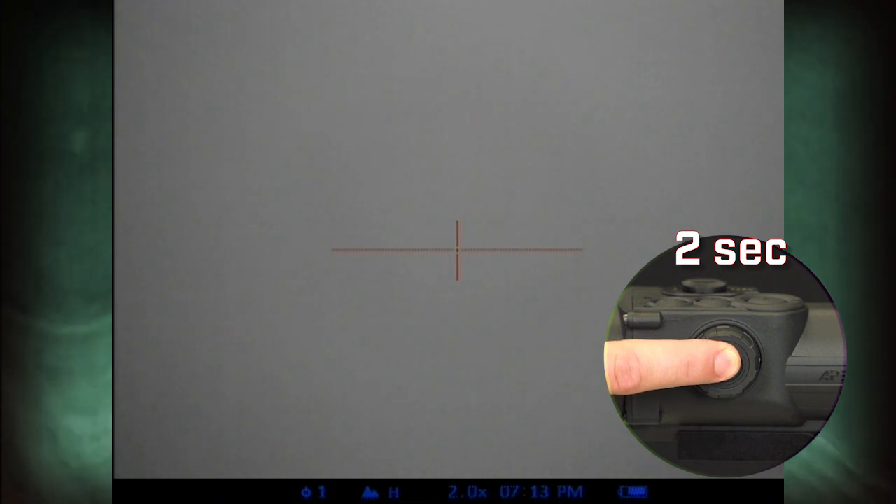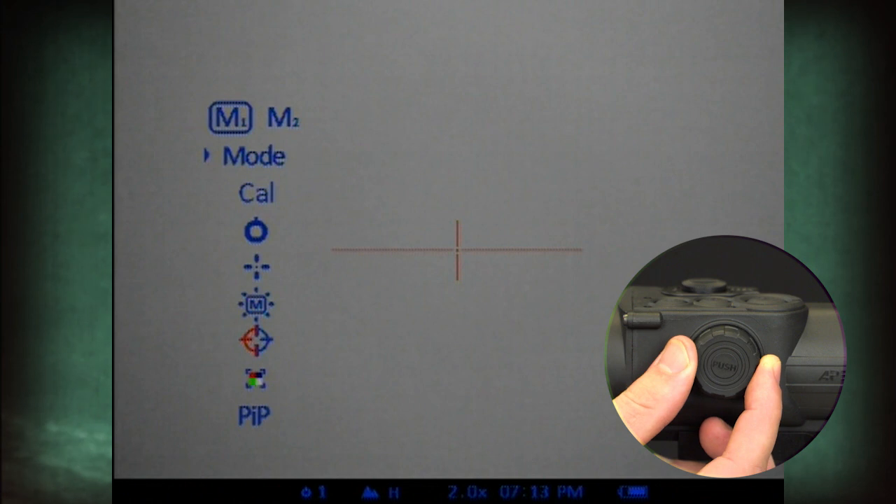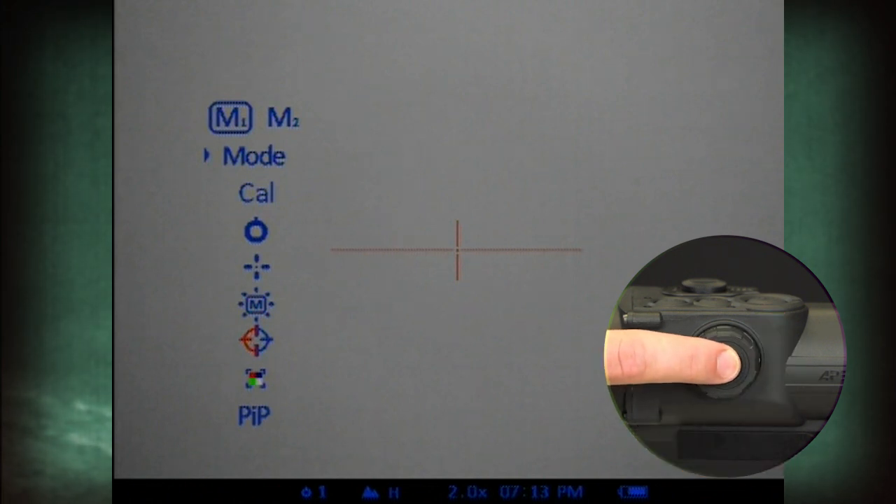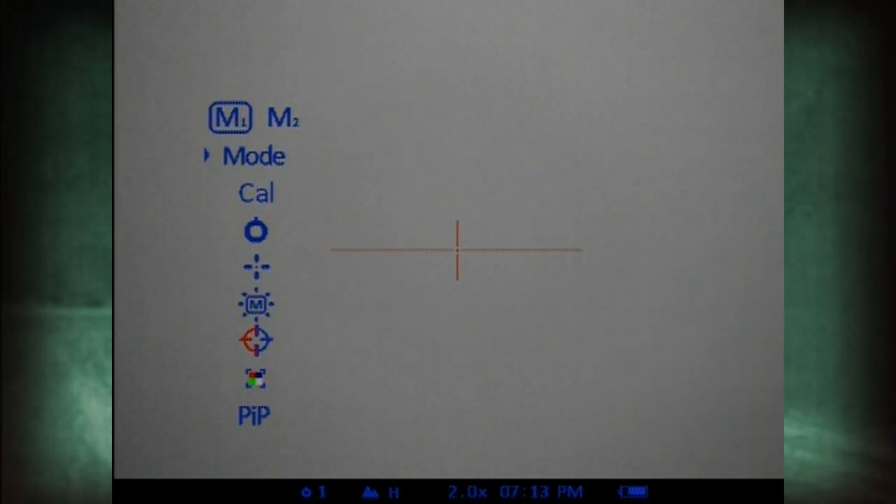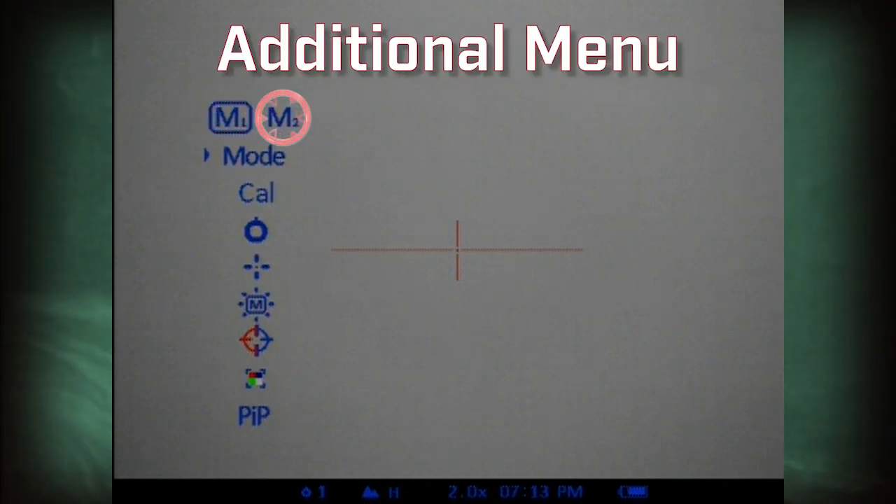To enter the menu, press the controller for 2 seconds until you see M1, M2. You can navigate the menu by rotating the controller in both directions. Short press the controller to select menu options. The XD50A has 2 menus, M1, main menu, and M2, additional menu.